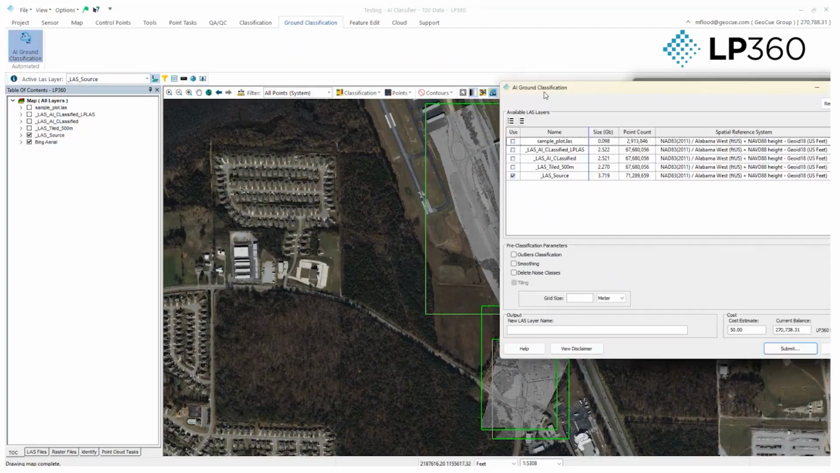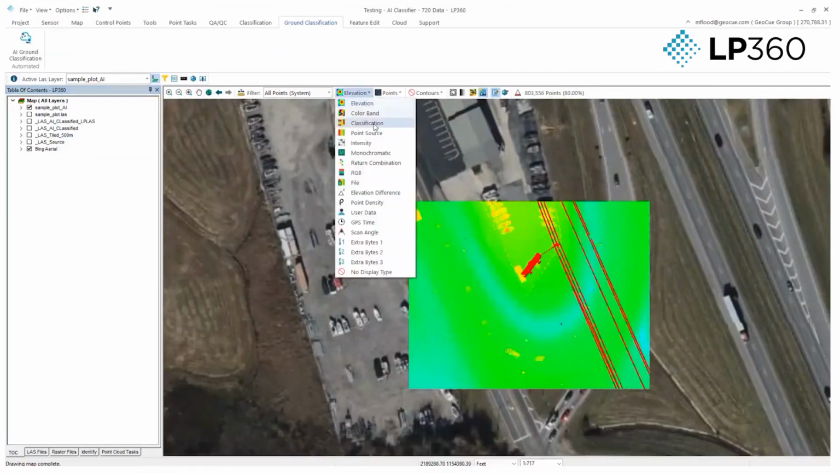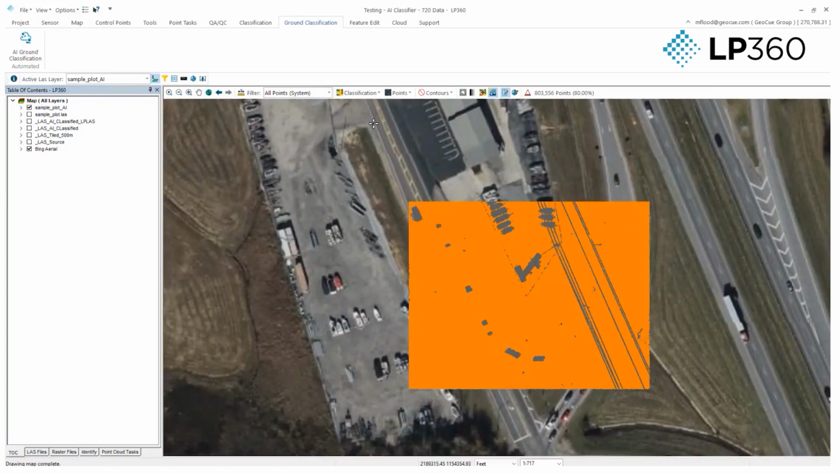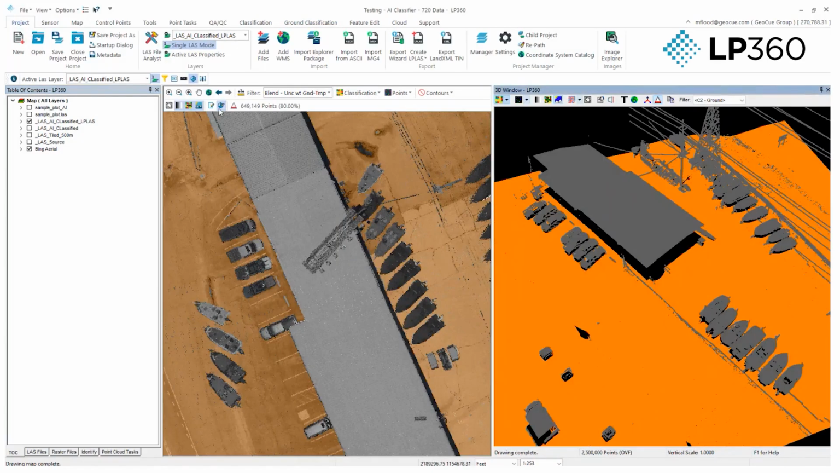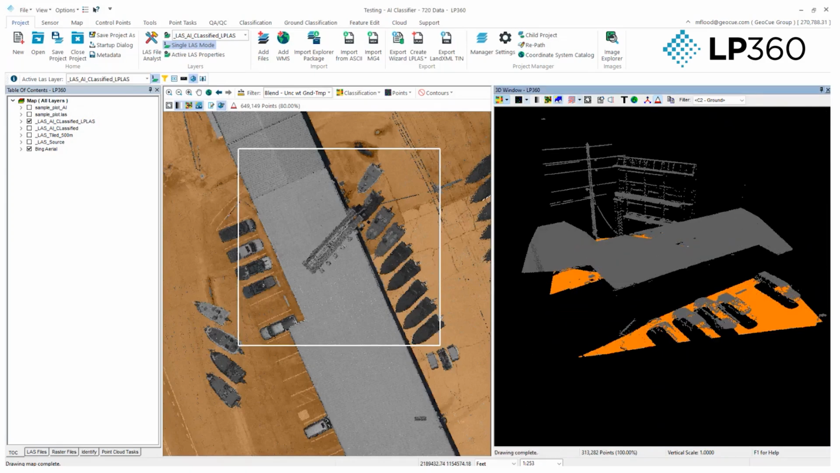No training data or AI expertise needed. Just upload your data to LP360 and let the AI go to work. Classification is seamless, processed through the cloud and returned directly into your project, ready to use.